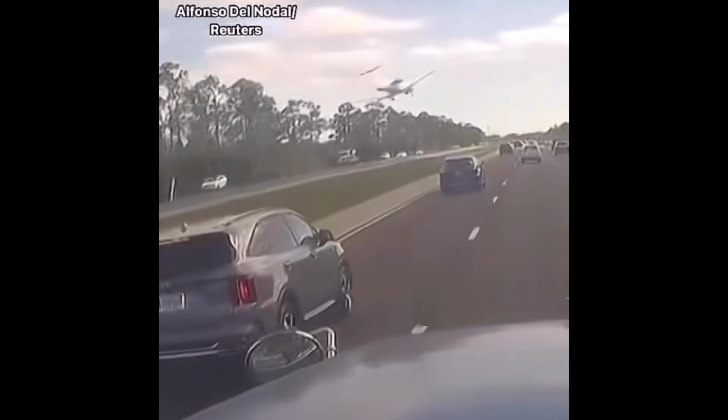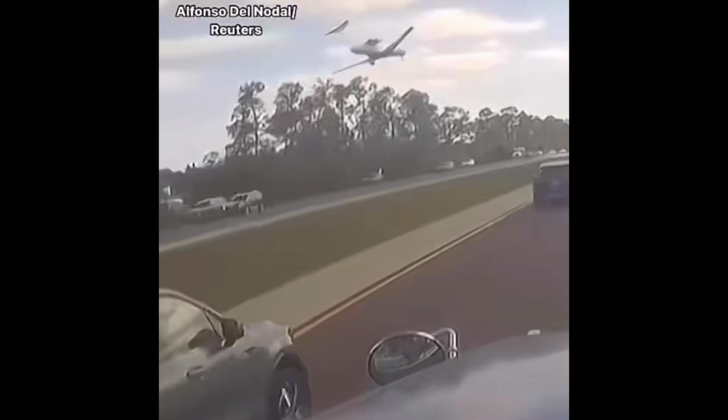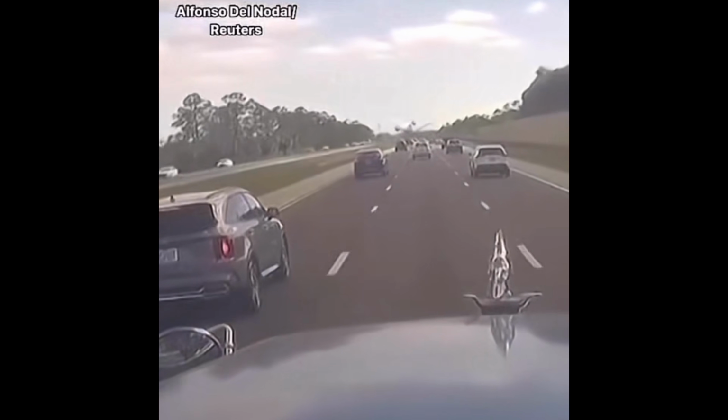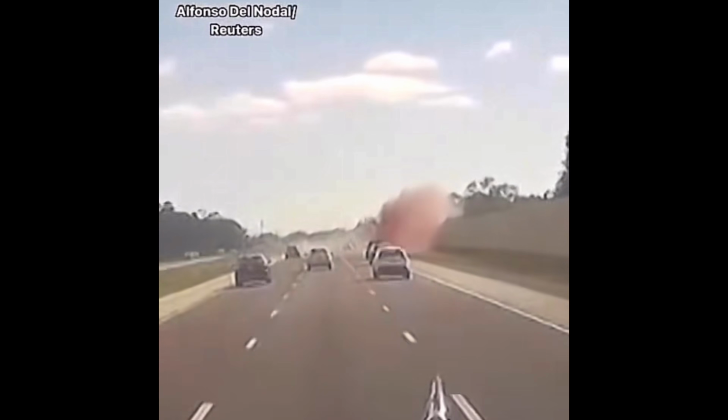You can see the plane comes down and tries to stay up as long as it can, but it touches down in the middle of the busy highway. The plane hit a truck and an SUV, but all drivers and passengers in those vehicles would survive.